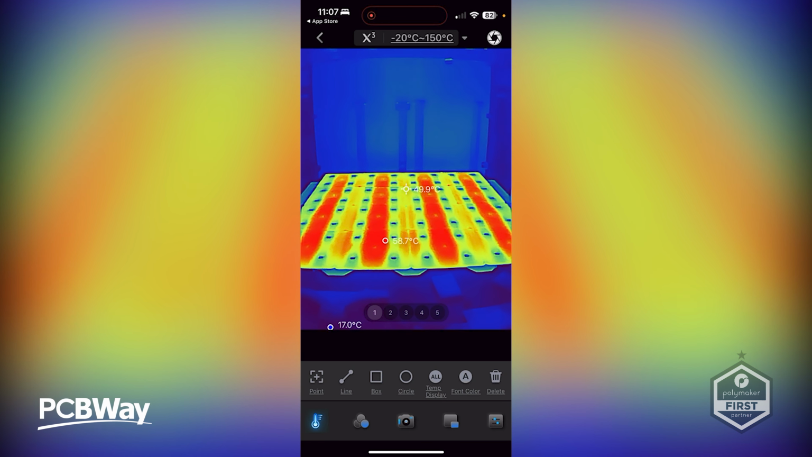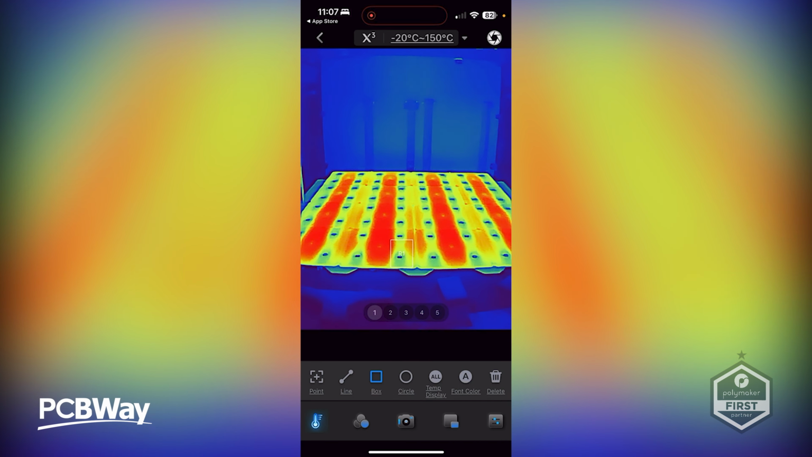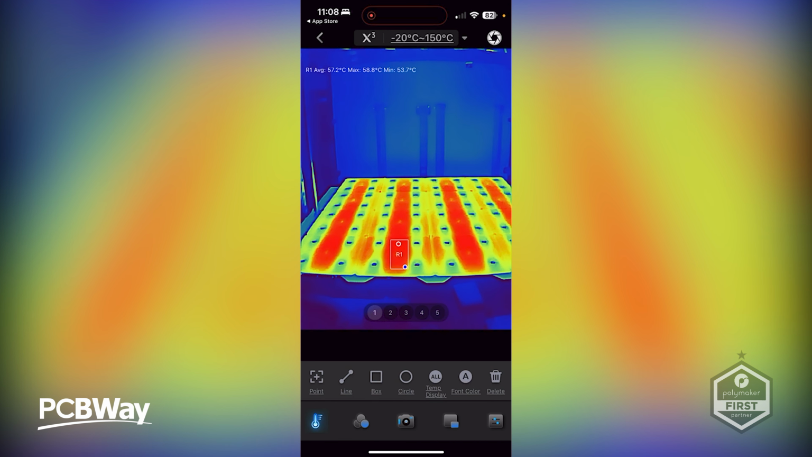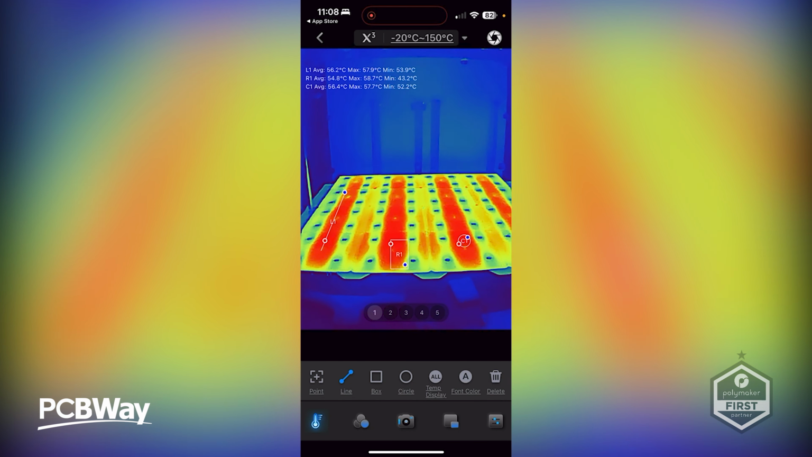Temp display on and off, font colors here as well. That's pretty cool. And then you can run a box here. So if I wanted to draw a box, that would give me the temperature range just inside of that area. I can switch that off again. Or if I wanted to put a circle in, I could do the same. If I had a particular need for a line, there we go.